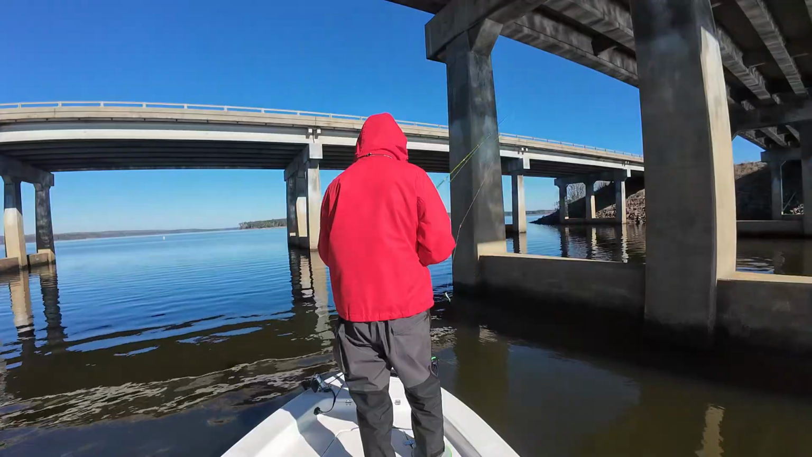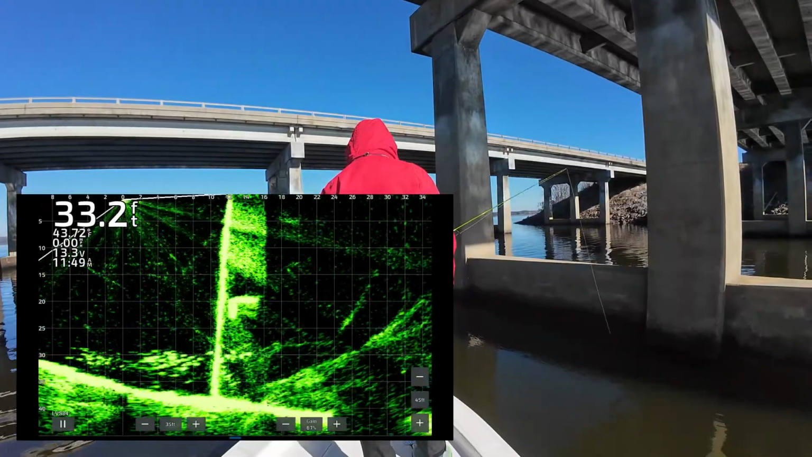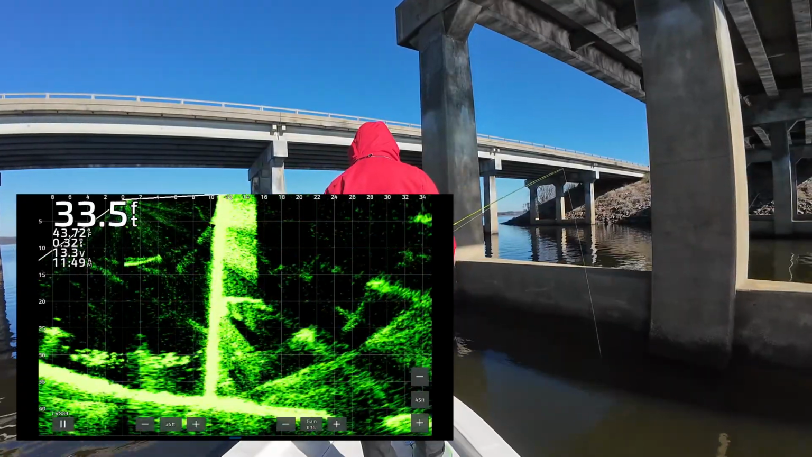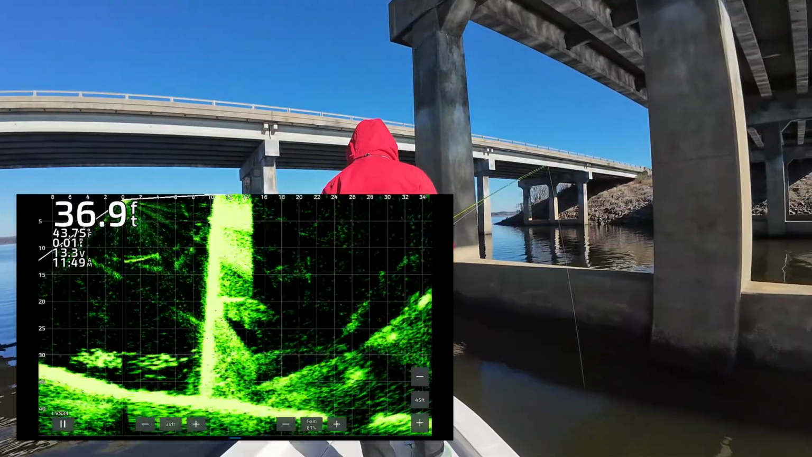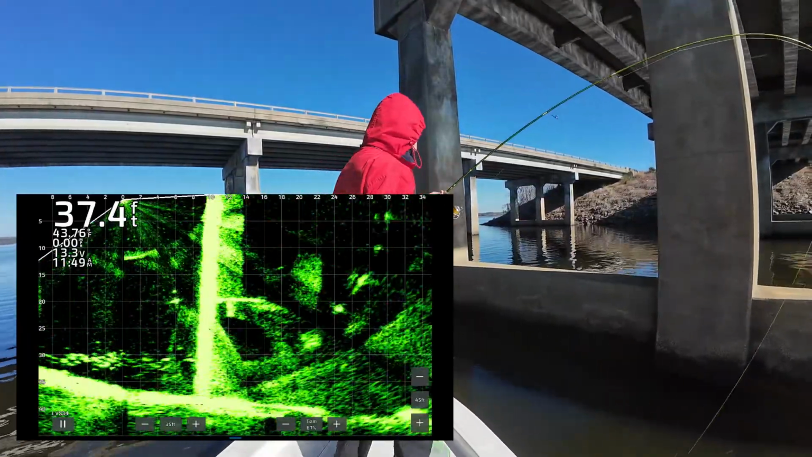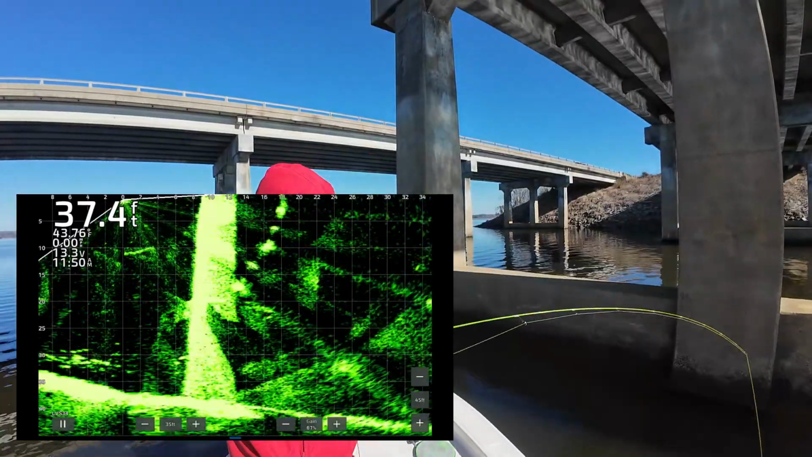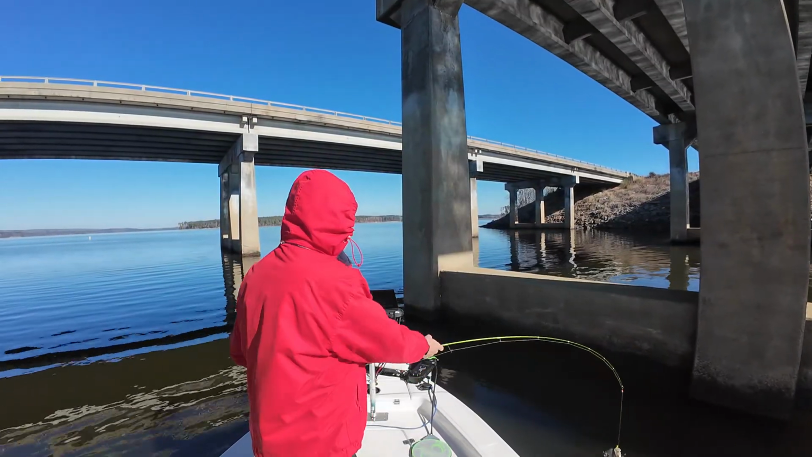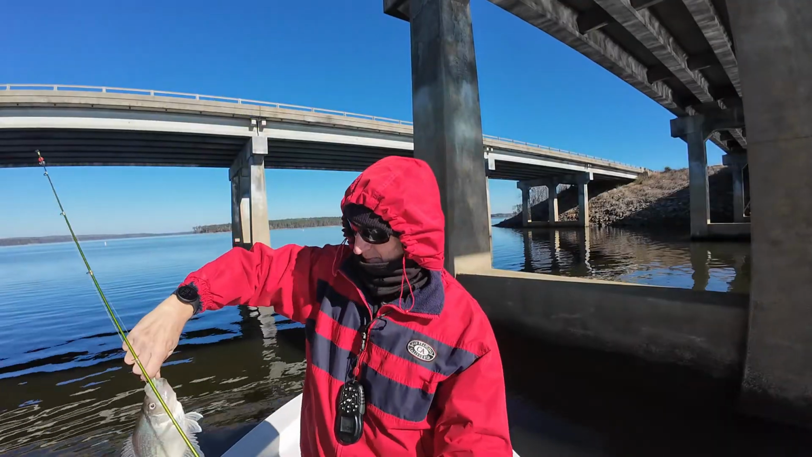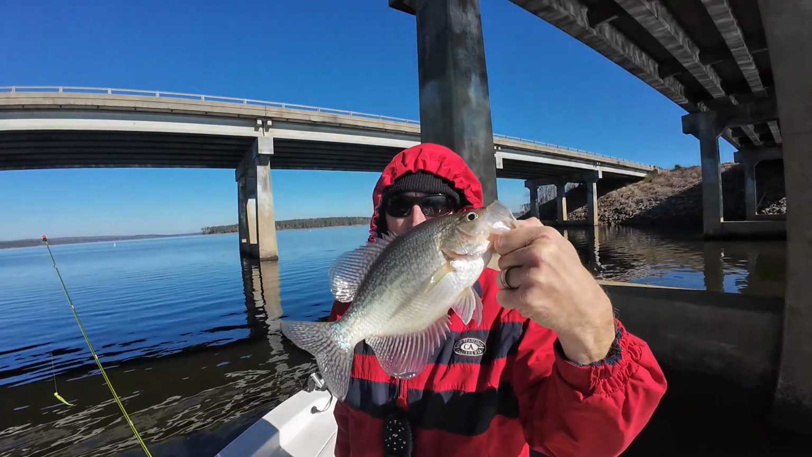He wanted it, which is a great place to catch crappie during the wintertime.